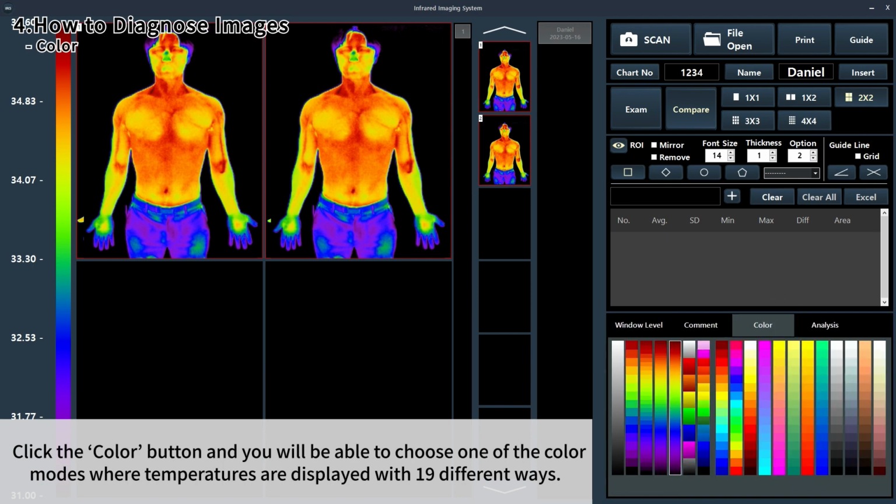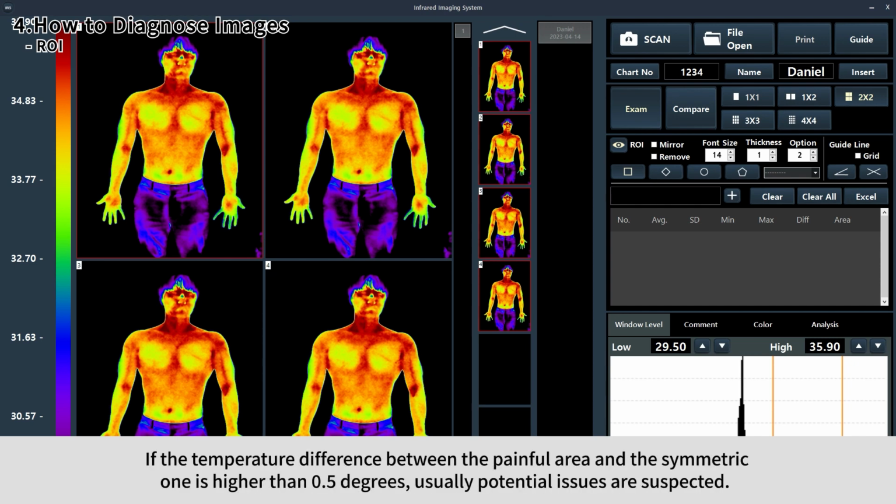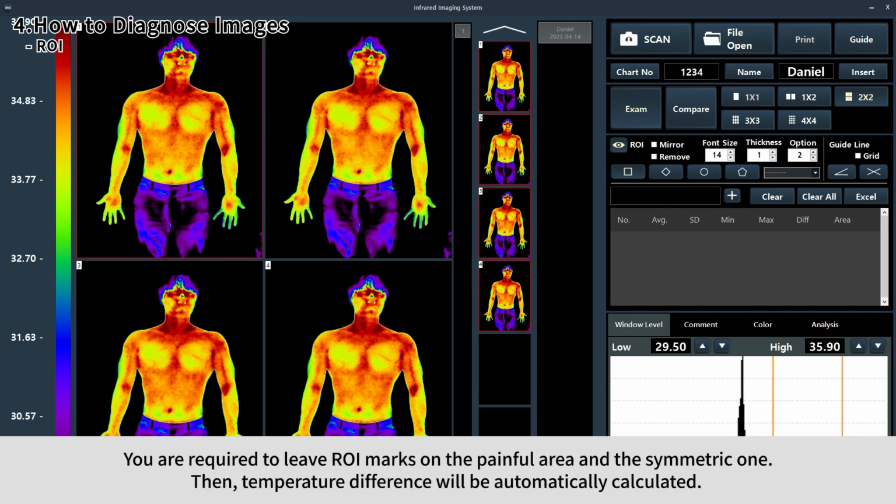Click the color button and you will be able to choose one of the color modes where the temperatures are displayed with 19 different ways. If the images are well adjusted, diagnose patients by measuring the temperature difference on the patient's body. If the temperature difference between the painful area and symmetric one is higher than 0.5 degrees, usually potential issues are suspected. You are required to leave ROI marks on the painful area and the symmetric one. Then temperature difference will be automatically calculated.